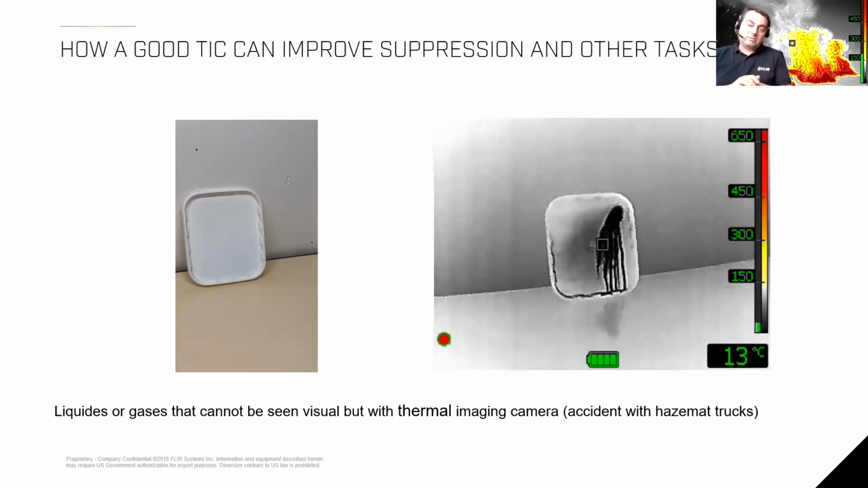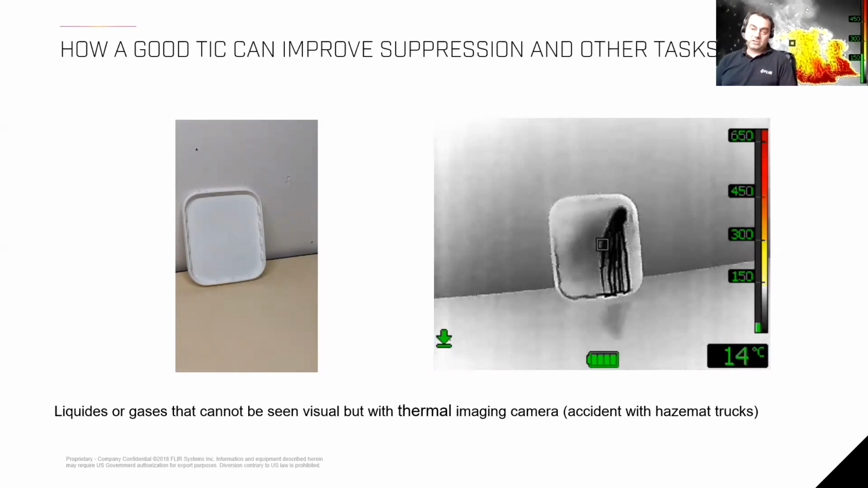So with the thermal imaging camera, I can detect hazardous materials, for example easily combustible liquids that are evaporating. And over time, if it's getting darker, we know that substance is maybe a combustible substance and is evaporating fast, and we can take action to avoid any further spread of the scenario here.